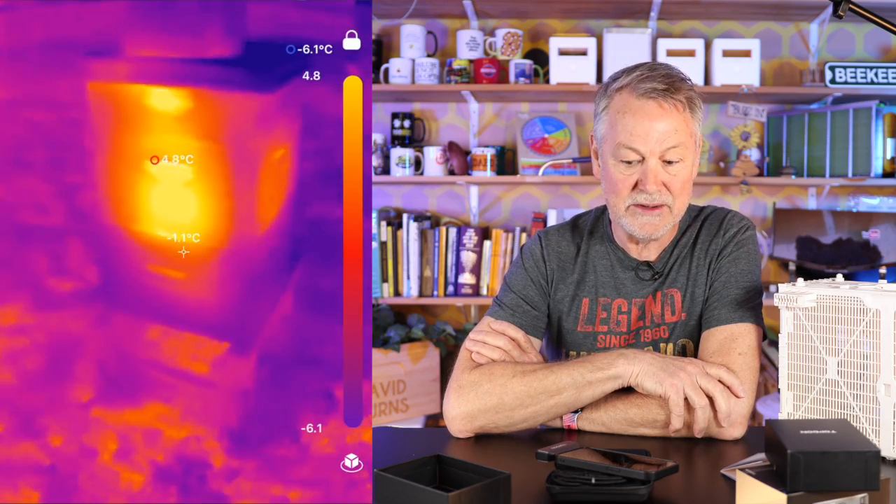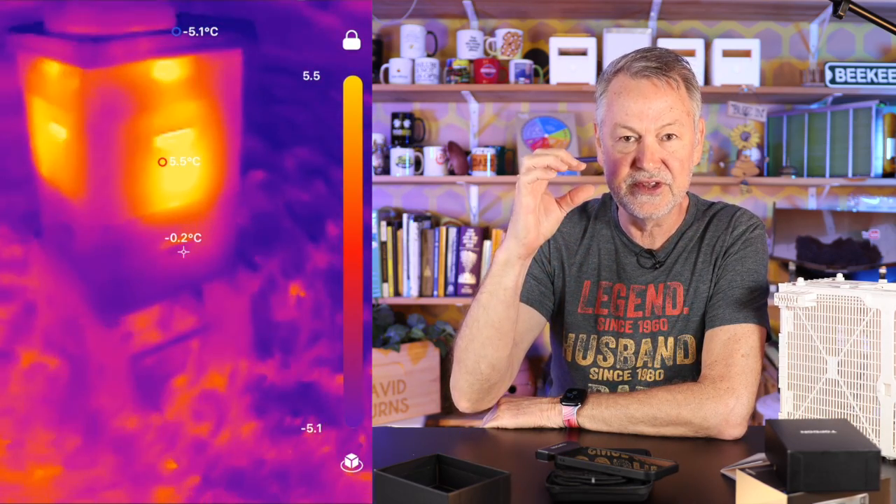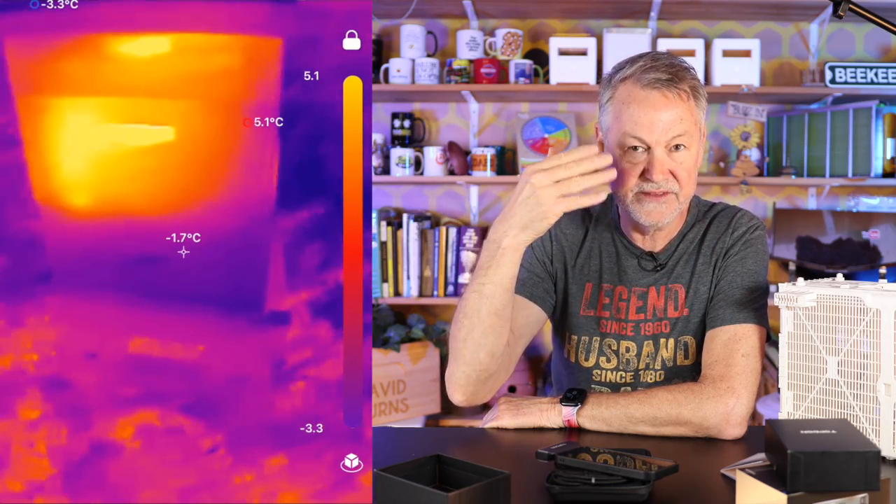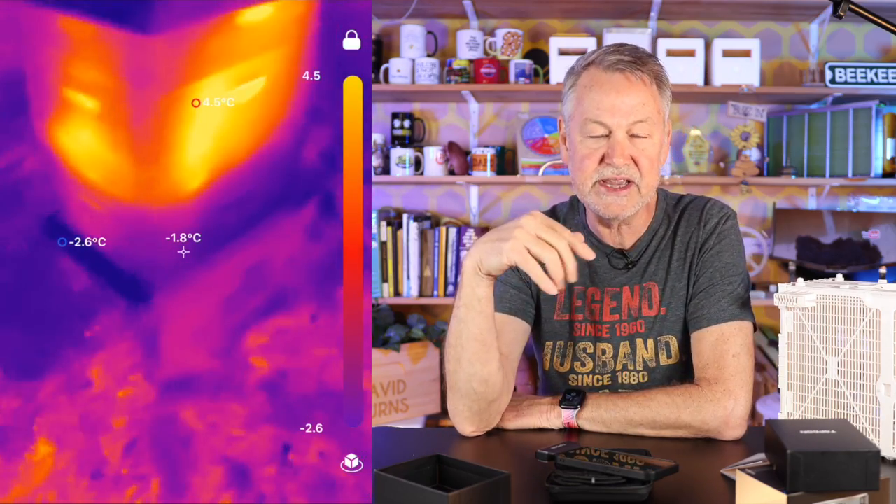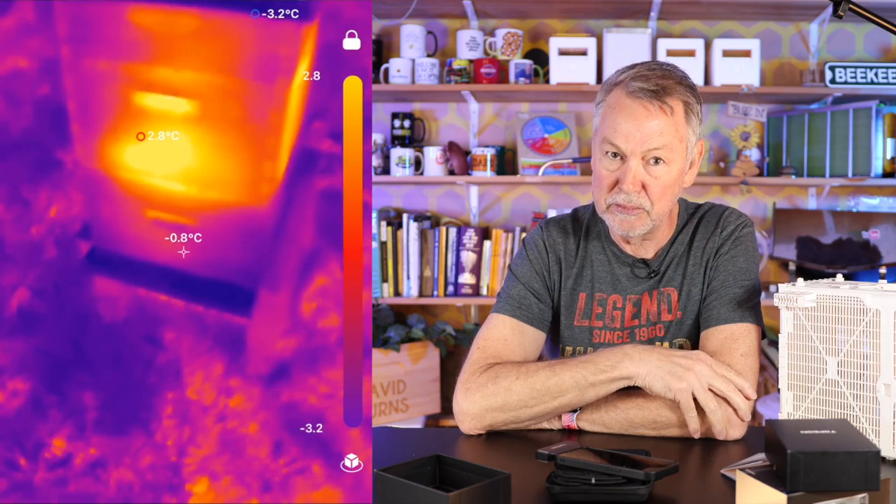it can detect heat, because if you block the camera with a piece of plastic, or if you were wearing glasses and took a look at your face, your glasses would be real blue because it's blocking the camera's ability to measure or to see the heat of your face through the plastic or the glasses. And so in this case, you can tell there could be heat loss in handles. And I've heard that a lot in beekeeping. People say that. A lot of people don't like handles on their hives.